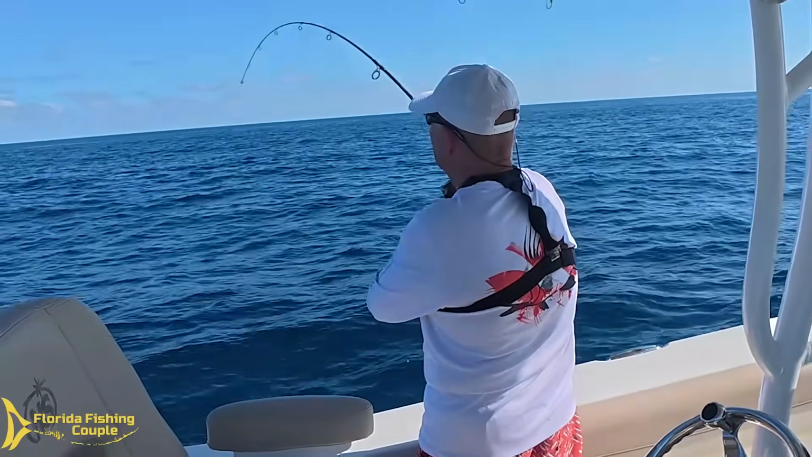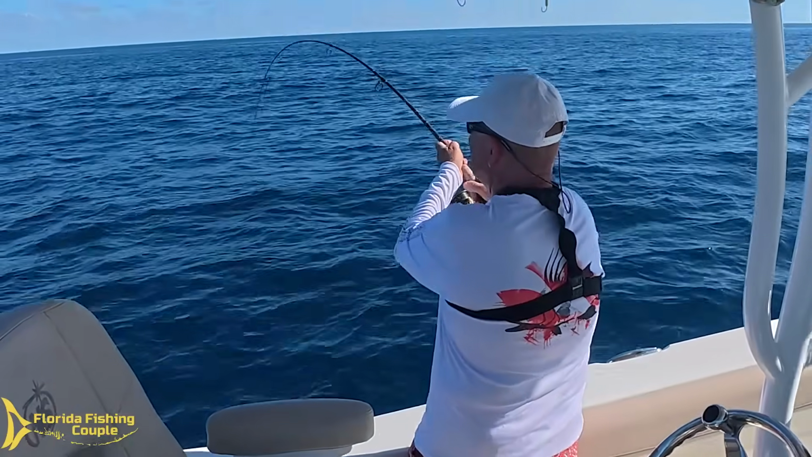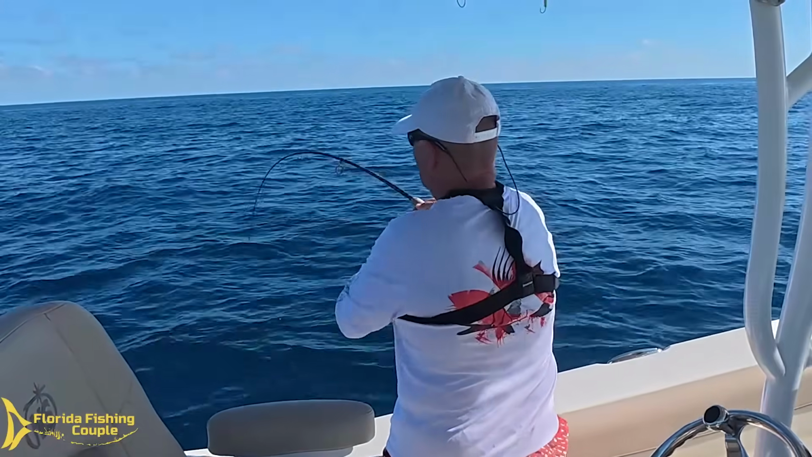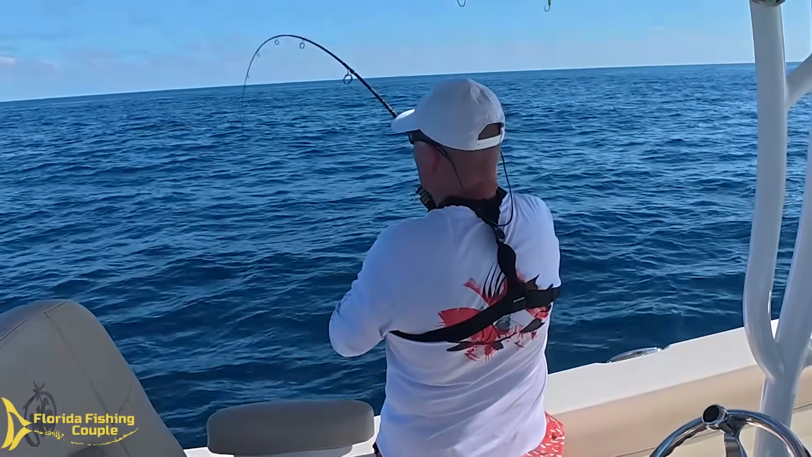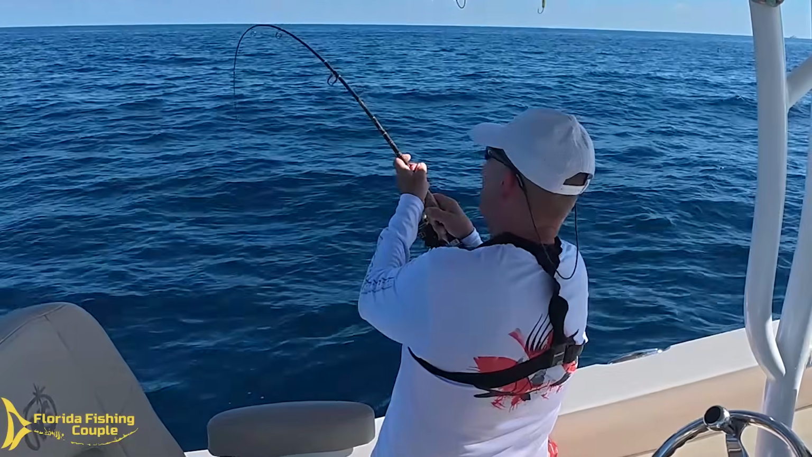There we go. Oh yeah. Okay, this one's a little bigger here. Yeah. Oh yeah. This is a nice one. He's digging for the bottom. Okay. I'm happy with this one so far. Now we just got to get him off the bottom. Nice fish.